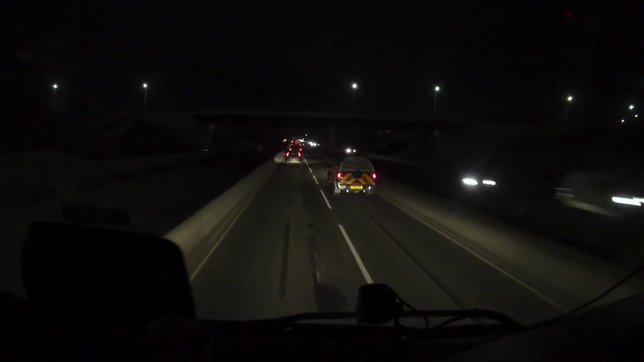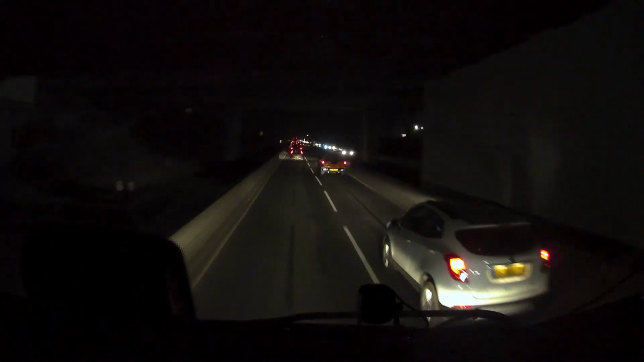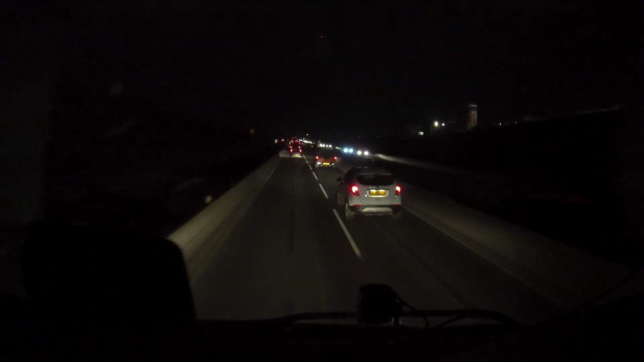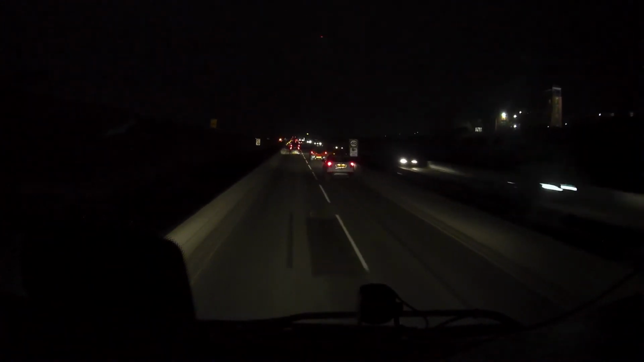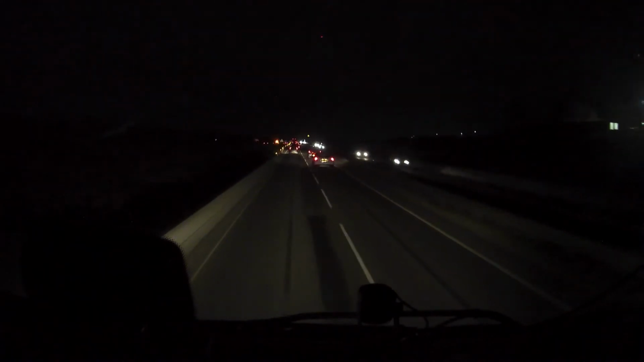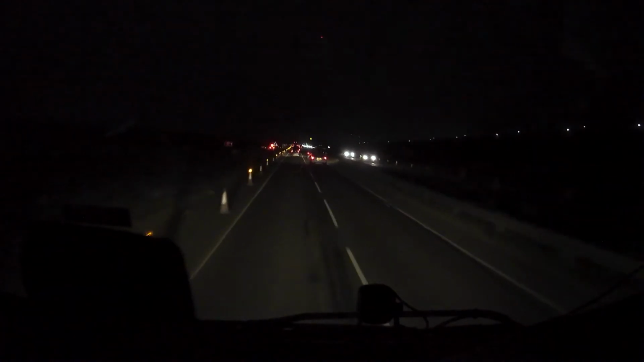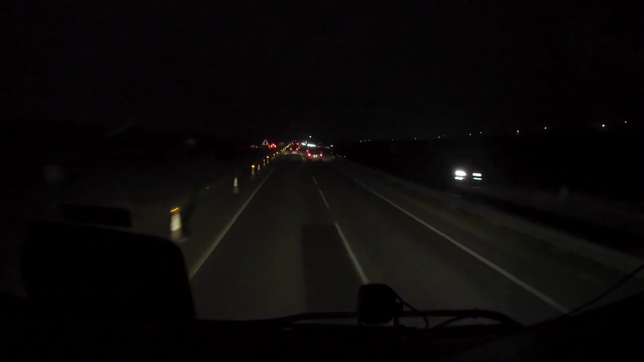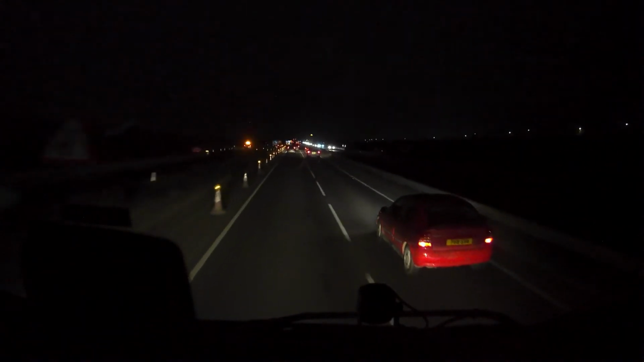I want to get there for about 12 o'clock, I reckon. Chance me arm. So I want to arrive around 12 o'clock. I reckon it's only about half hour away. 40 minutes max. Probably not even that. And then I'll get in there, hopefully get loaded, and now I can get on down the road.